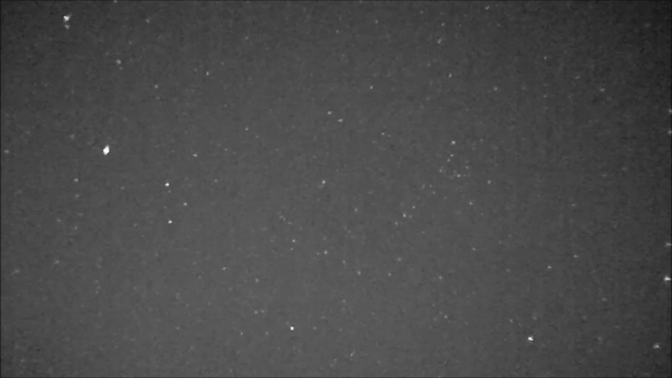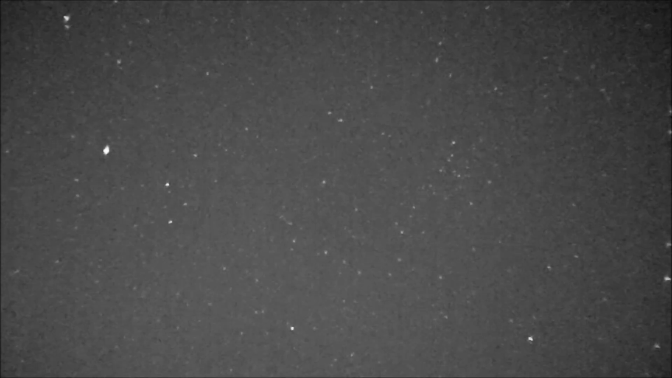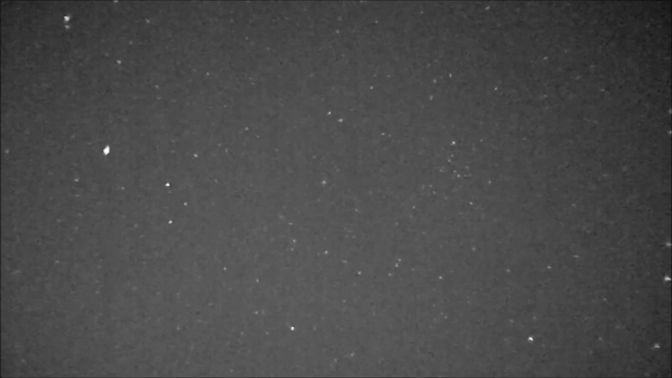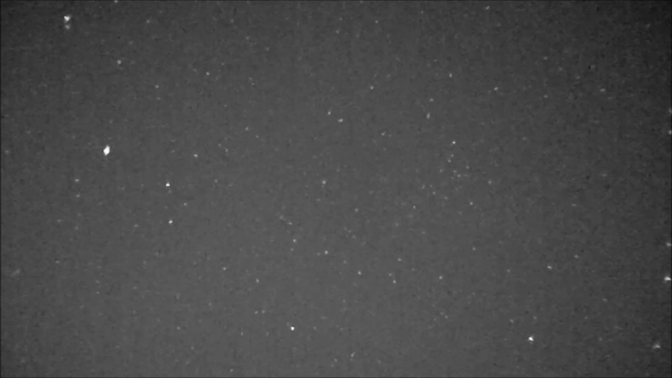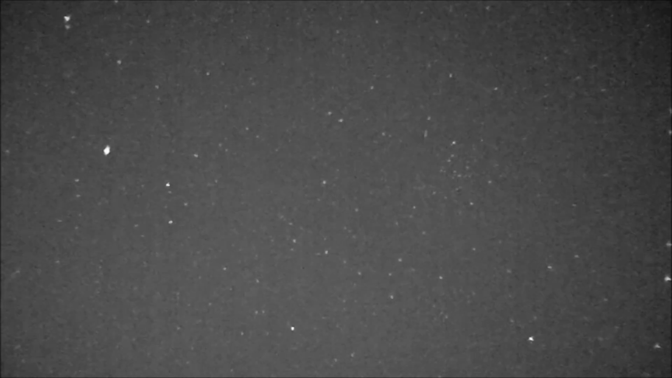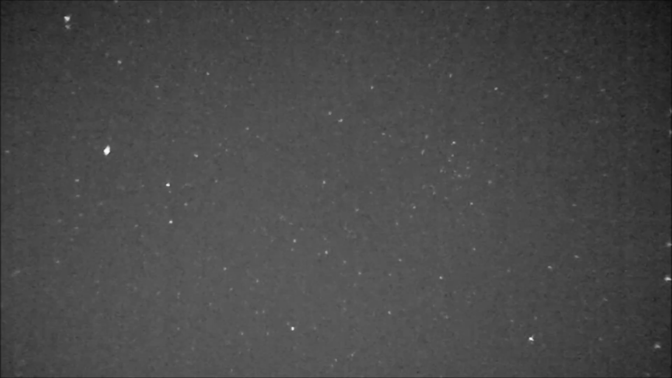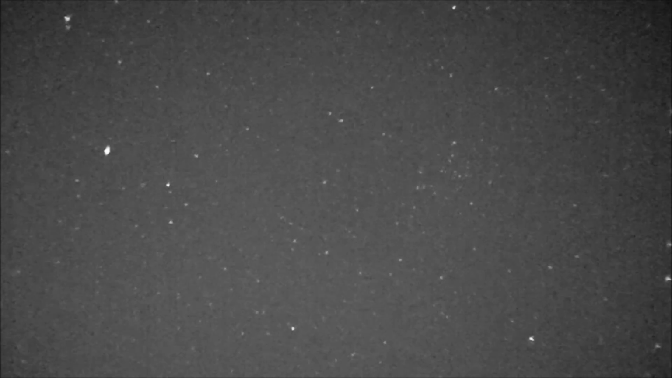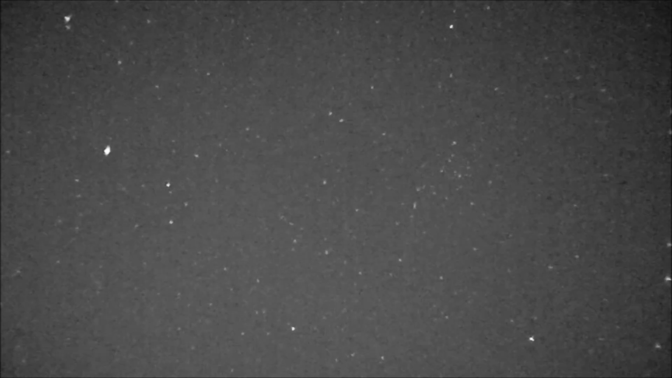That's how bad the sky glow is. And these things are really dim. Plus, they're probably reflecting the sun's infrared rays, which my eye isn't sensitive to, but the camera is. So you see these dots, how slow they move. Can you imagine if I had like a 90-minute video of these dots moving so slow? No one would watch it.